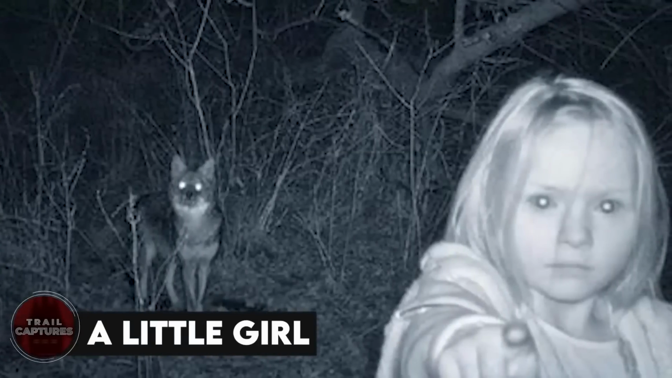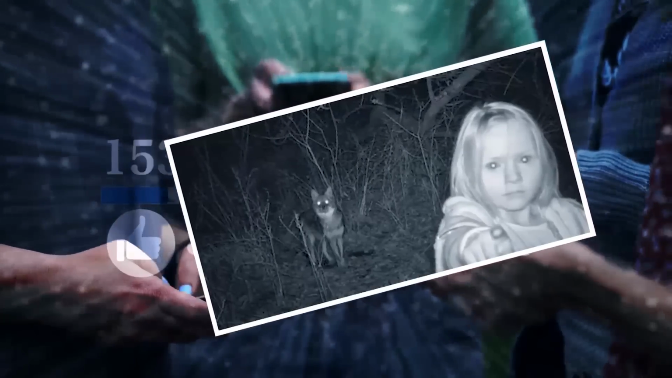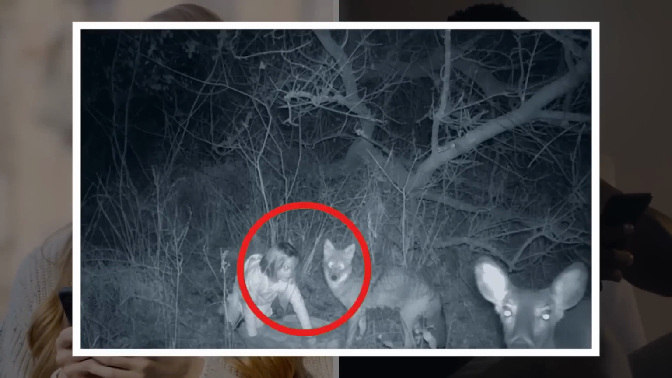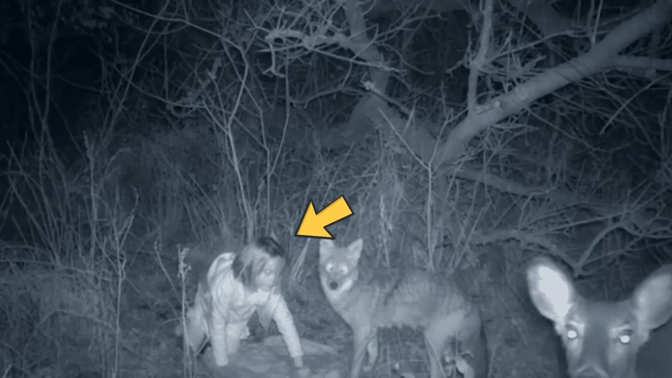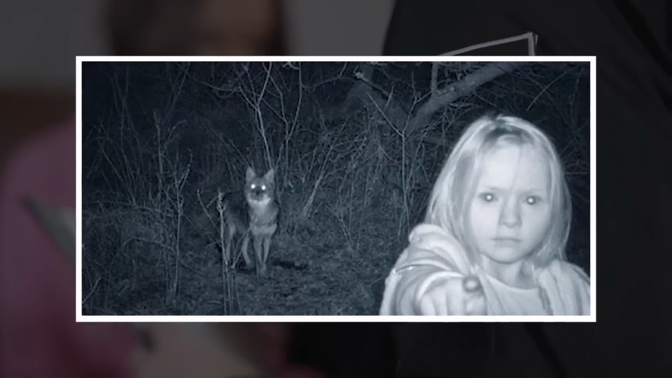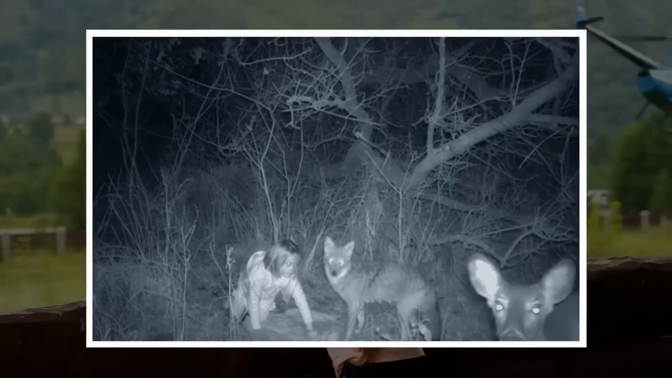A little girl. This image went viral on the internet a few years back. When the people saw it, they were all worried about the little girl wandering alone in the wild. And when the identity of the girl couldn't be verified as well, it all became an eerie mystery. However, some months after, the police came to know that the girl was actually visiting the area and was out with her grandpa, who the trail cam failed to capture.